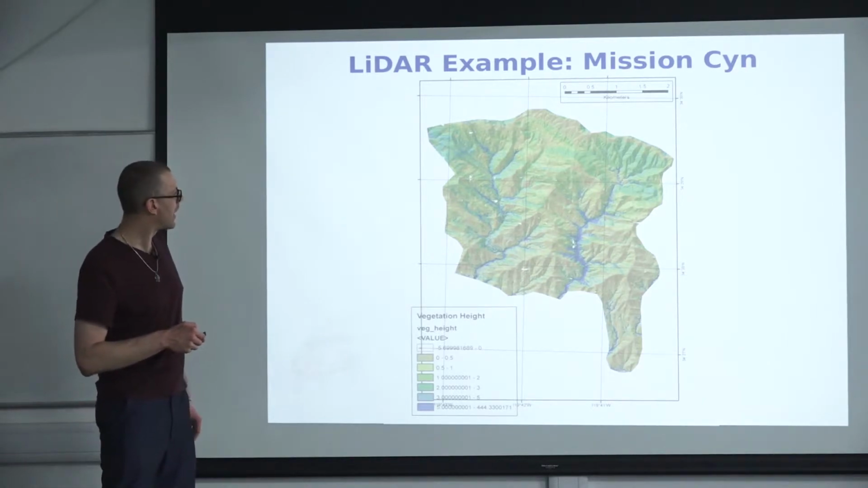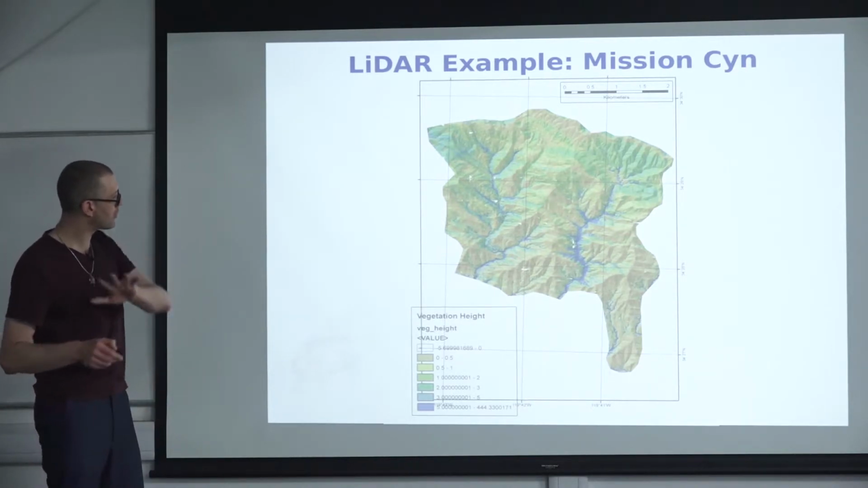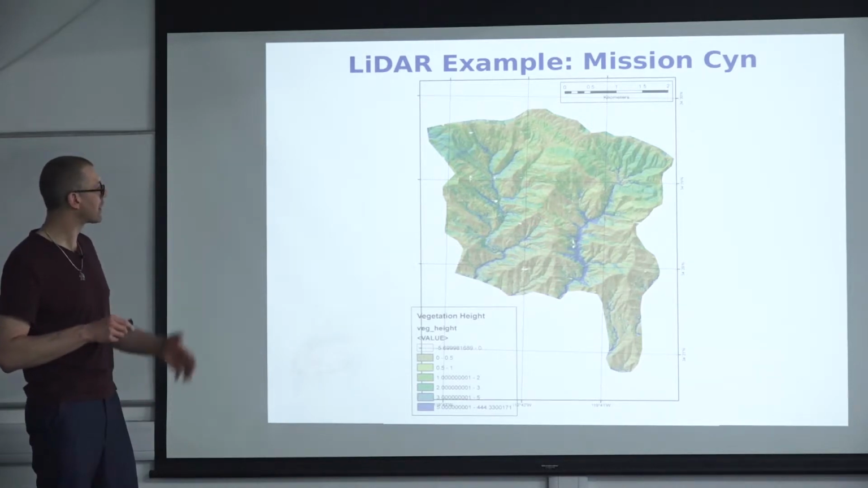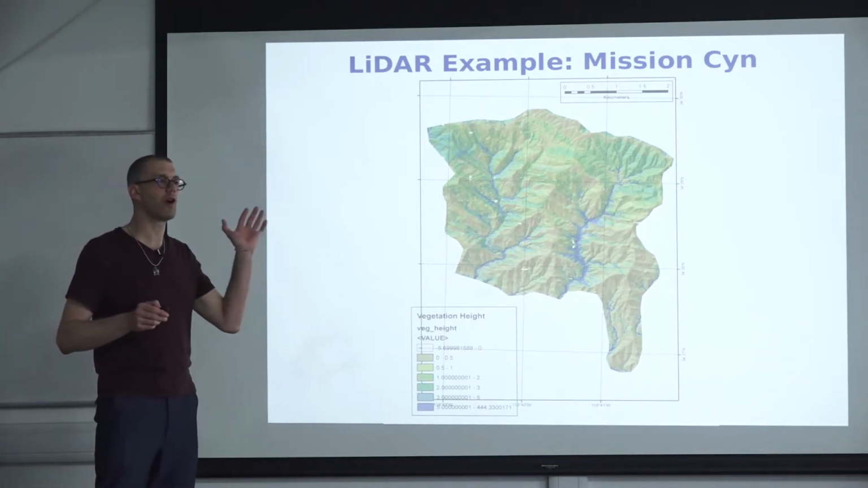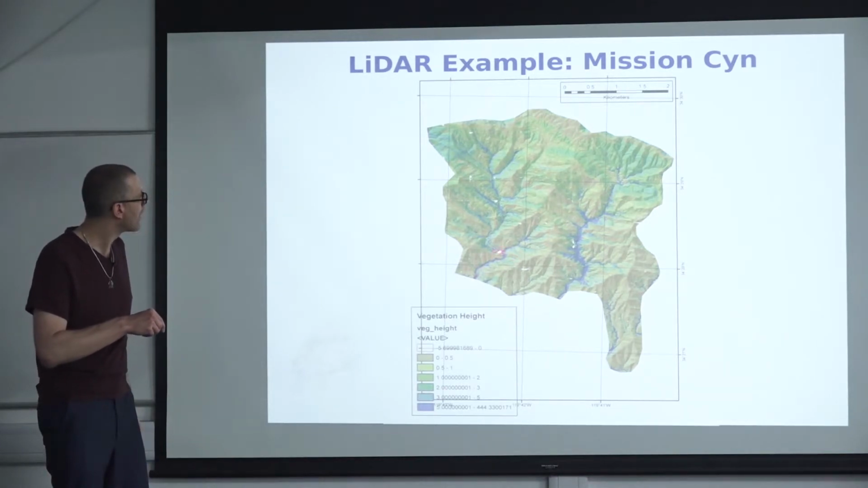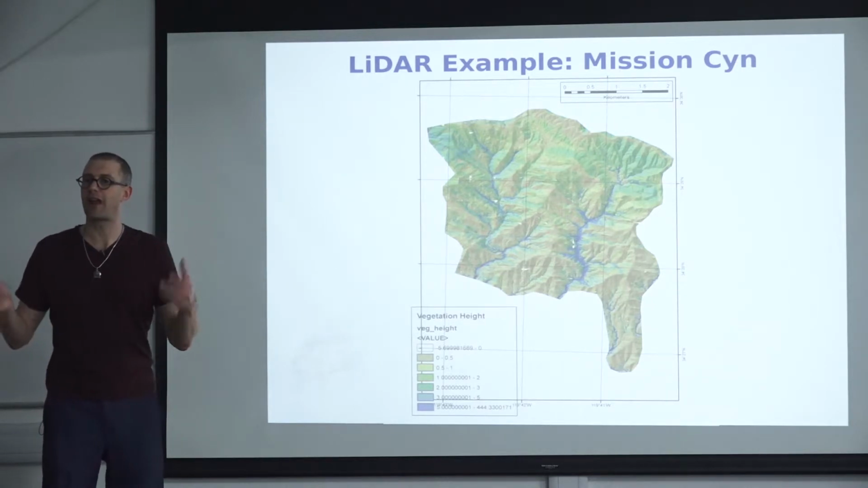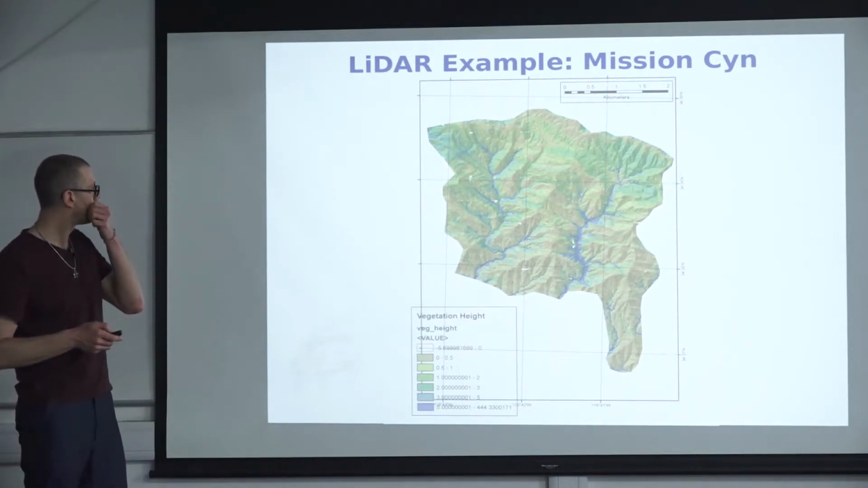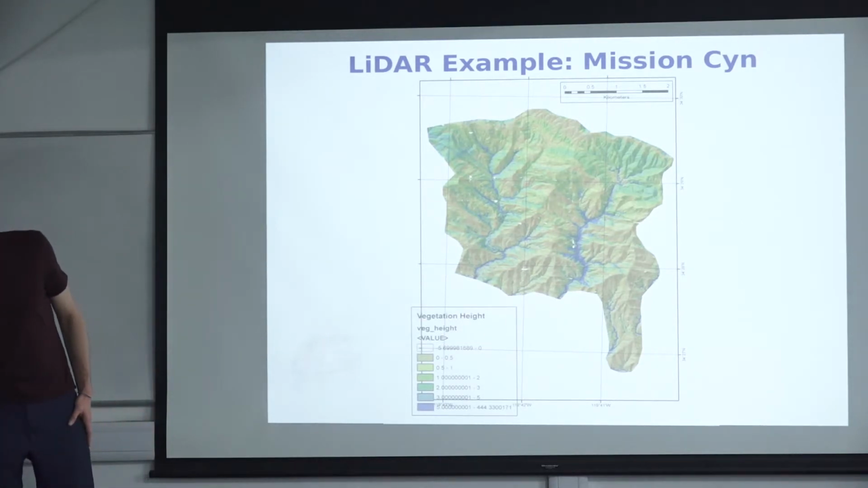I've been taking the first return and the last return of the LiDAR data. The blue areas here indicate high vegetation, 5 meters and above. And all of the reddish, yellowish colors are the areas that have completely burned, so all the vegetation has been removed. Only vegetation near the river remained, because you had more water content there, so this didn't burn. So this is another example of an application of digital elevation models.